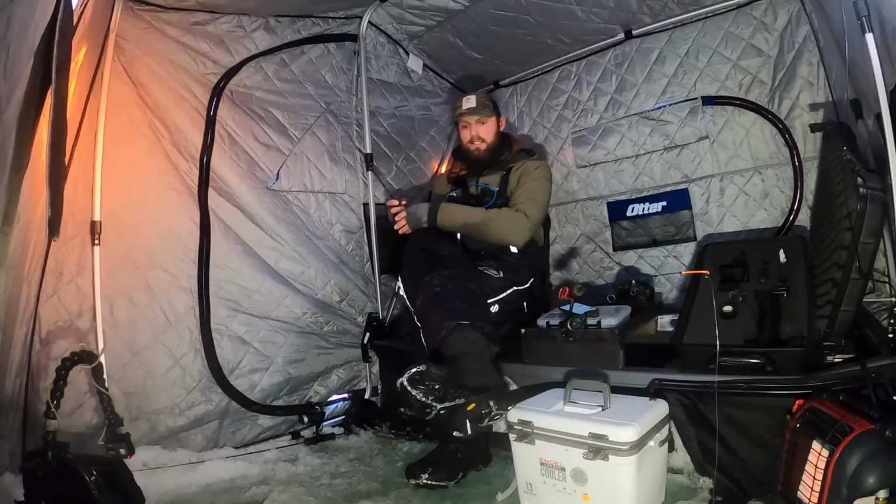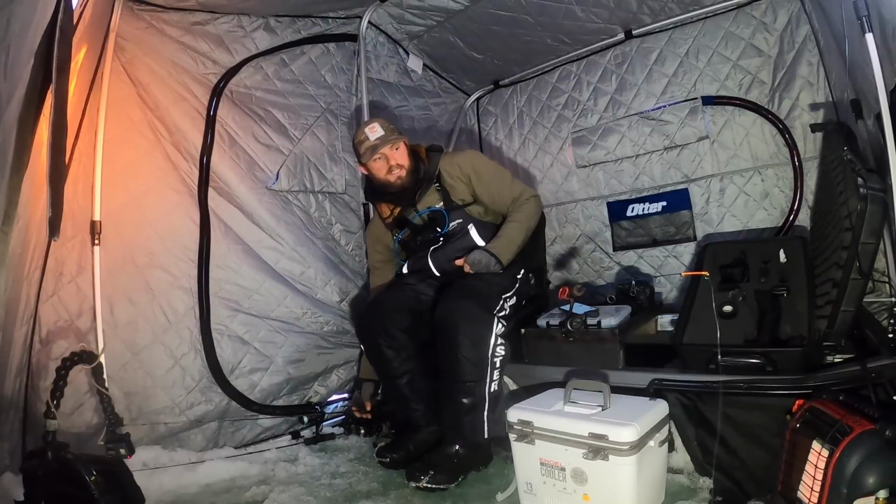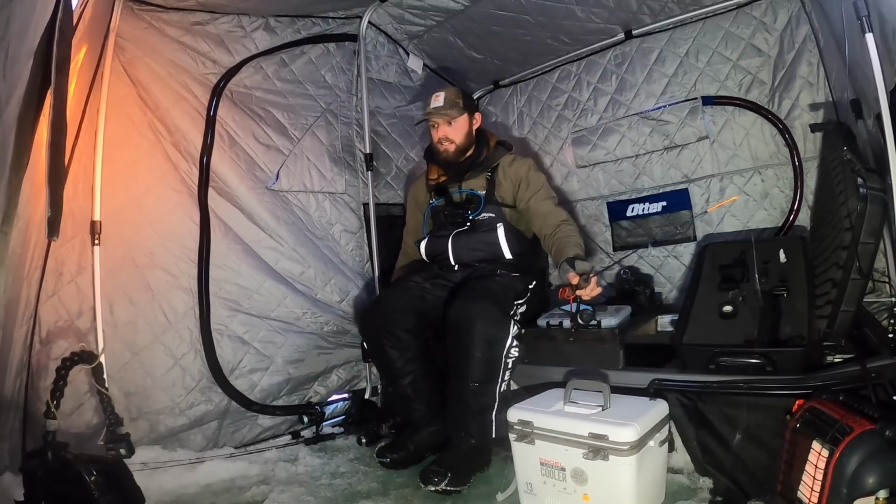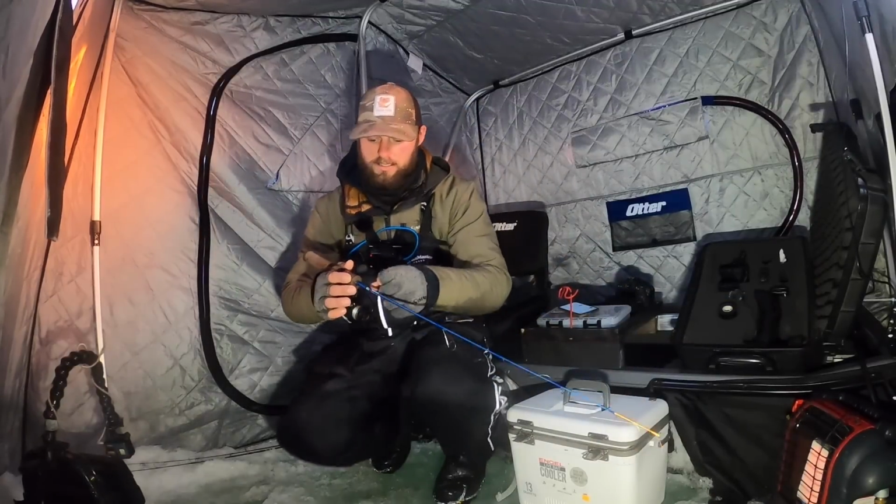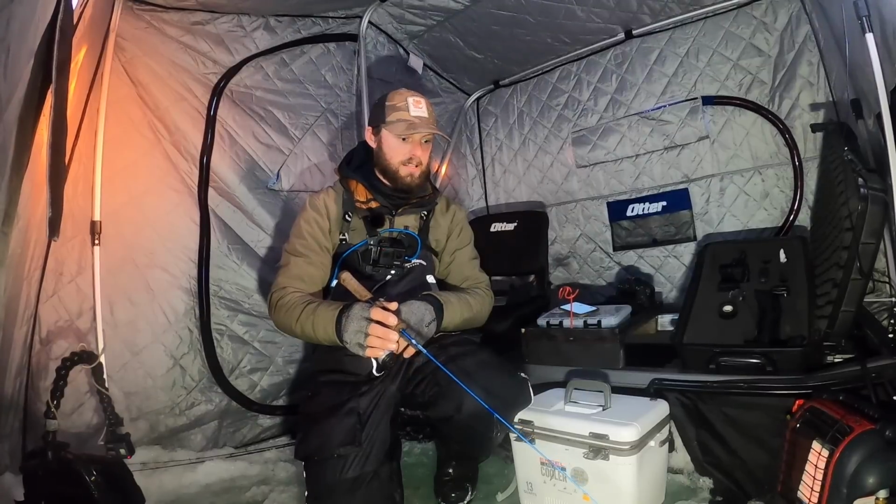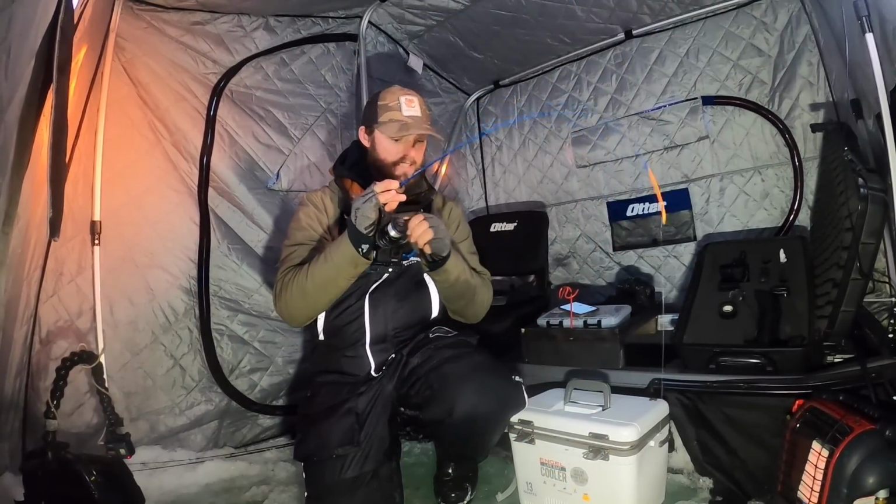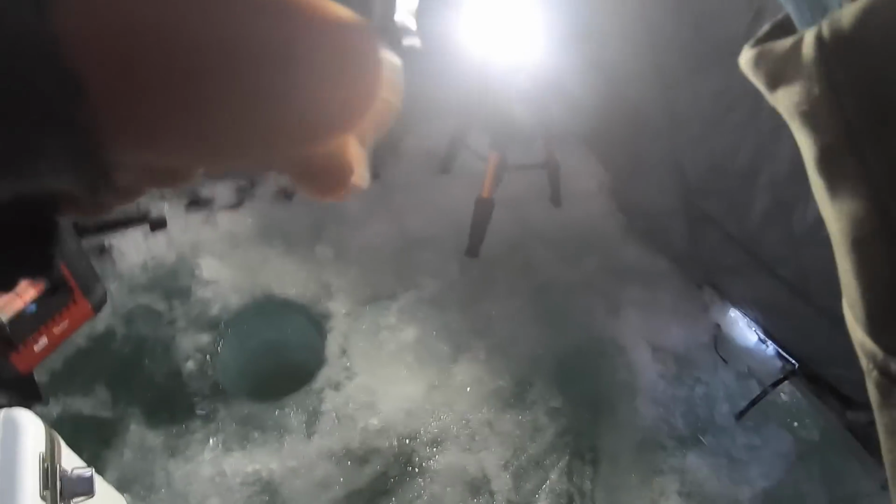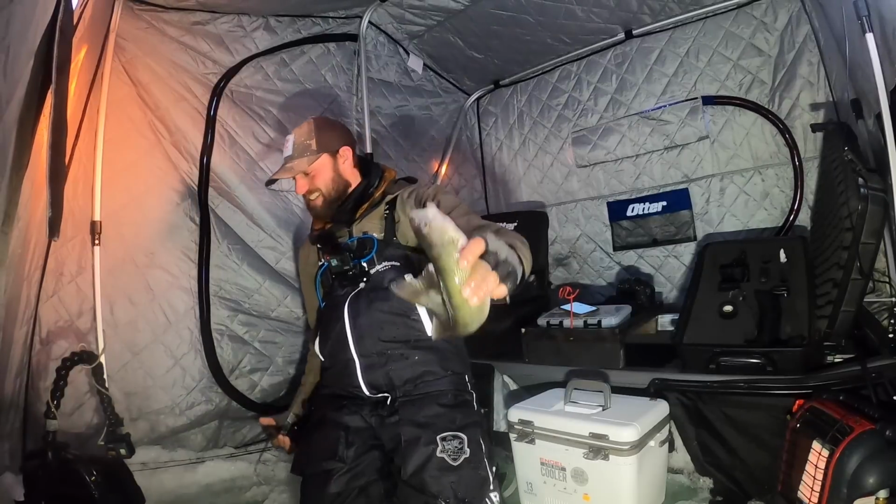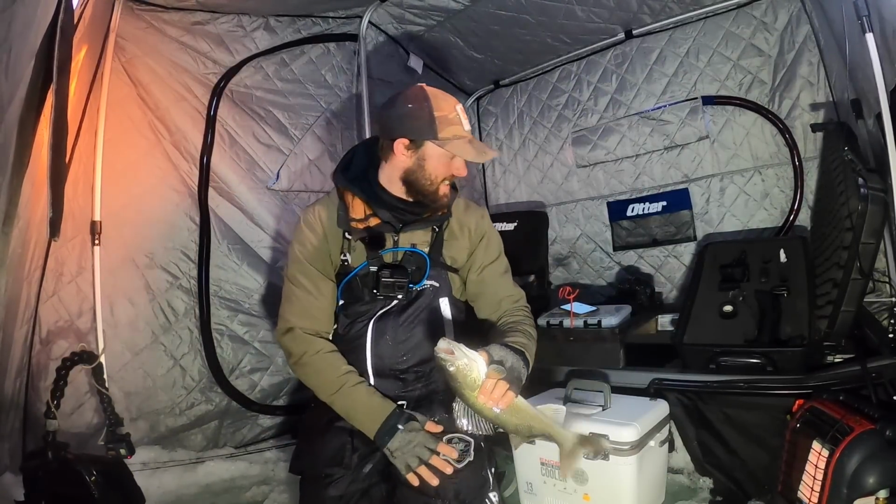Dude, I cannot keep him off of this dead stick right now. Every time a fish comes into the graph, that thing just gets thumped immediately. Absolutely immediately. Ooh, liking that. I'm liking that a lot. Oh yeah. Dude, does it ever get old? My gosh, man. They are just on right now.